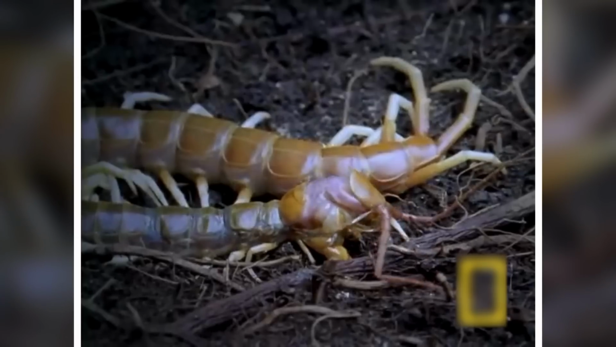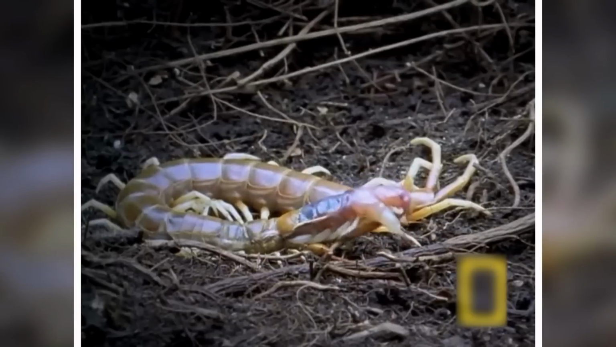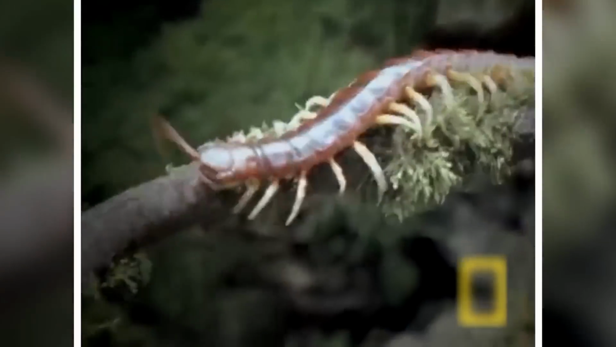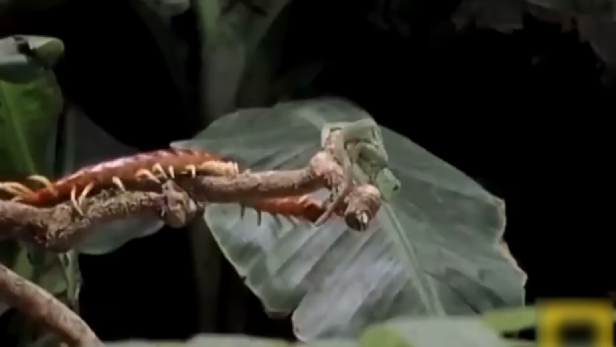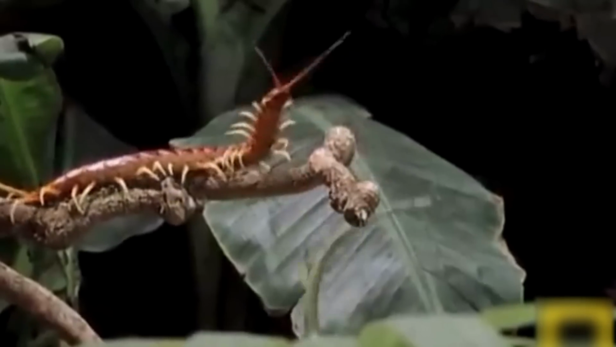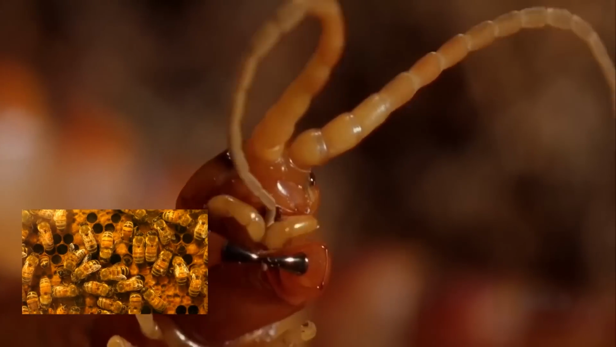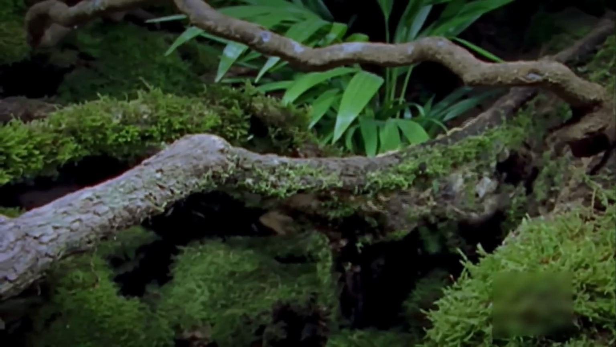Giant centipede. Also called the Scolopendra gigantea. This centipede is one of the biggest centipedes in its group. It can grow over 12 inches long and is found in South America, particularly in the Amazon and Caribbean regions. Besides its size, it is famous for being the most poisonous centipede and hunts various animals, including insects. Not only is it dangerous to small animals, but it can also harm humans.